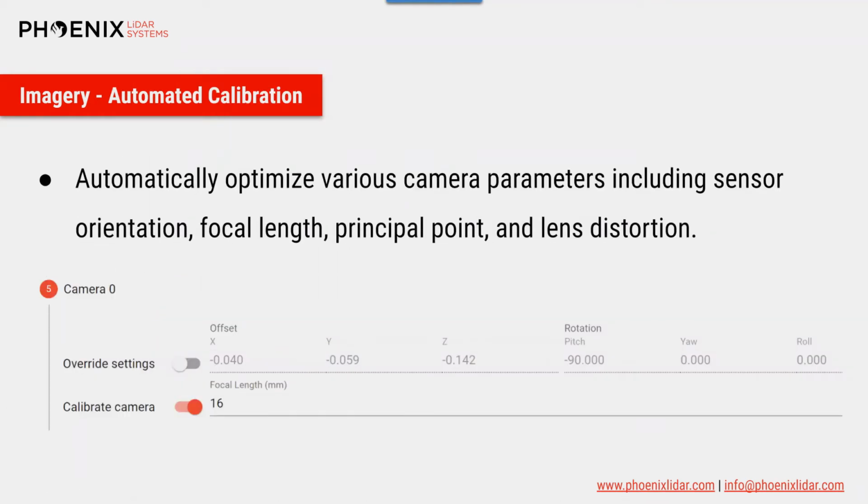Additionally, you can use LiDARMill to recalibrate your camera whenever you choose. You can do this for every mission if you so choose. LiDARMill will automatically optimize your camera parameters, including your camera sensor orientation, focal length, principal point, and lens distortion.